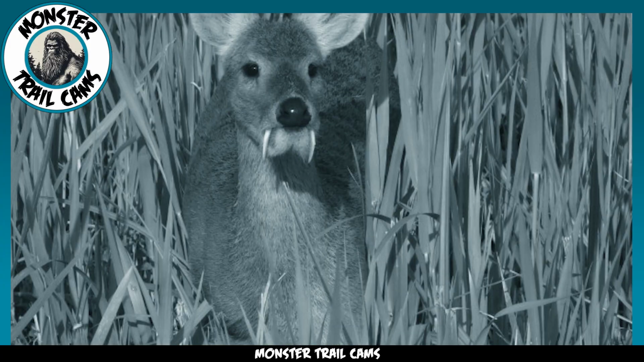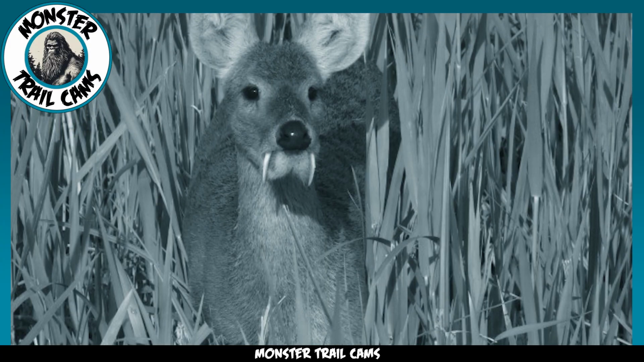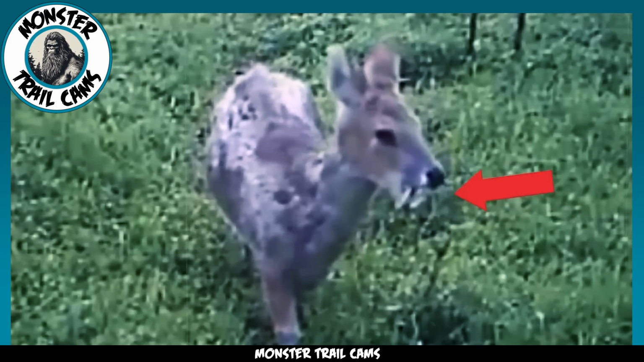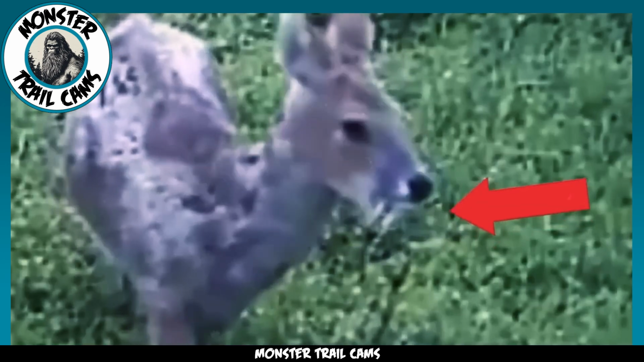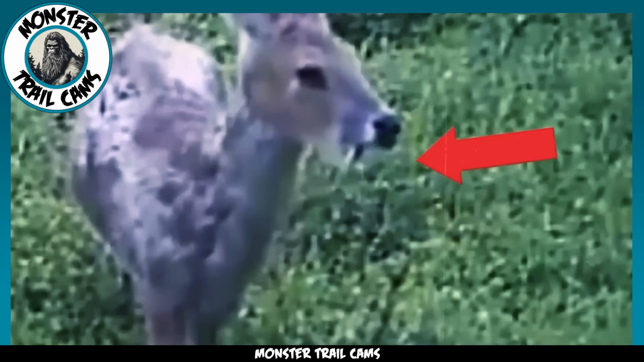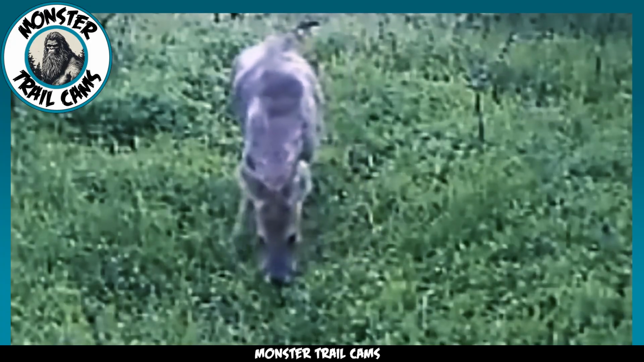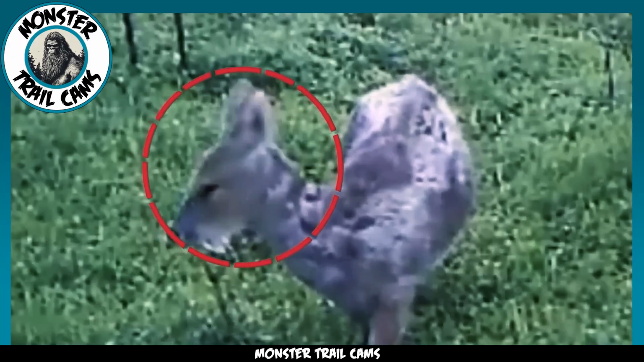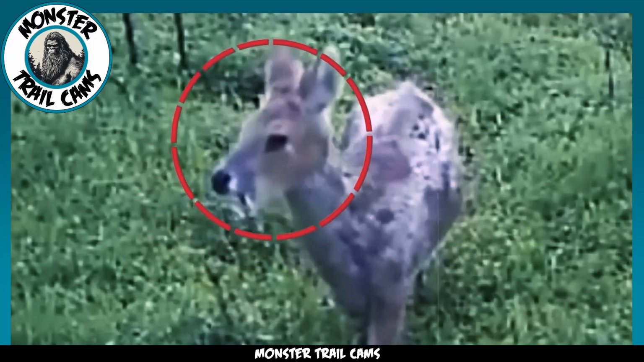Not quite. This is a Chinese water deer. They are native to China and Korea, and those teeth, they are actually tusks. While it may look unnerving, this isn't a dangerous carnivorous deer. They only grow around 2 to 3 feet tall and are just as harmless as the other deer species of the world, even though males do use those tusks to fight over females during breeding season. They pose no danger to humans.